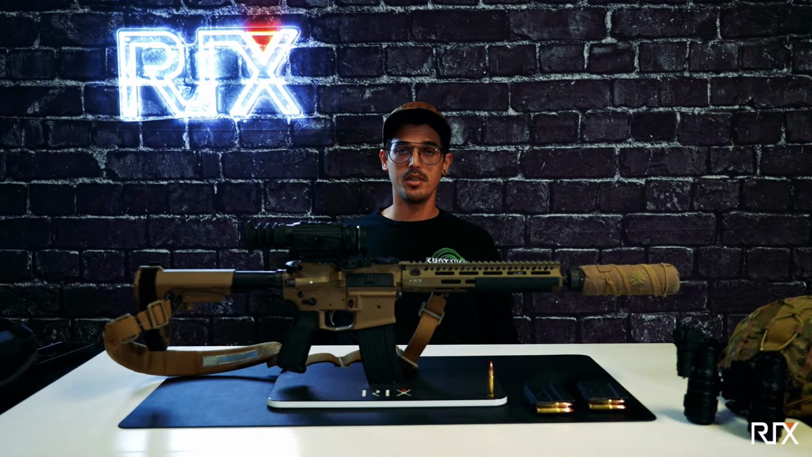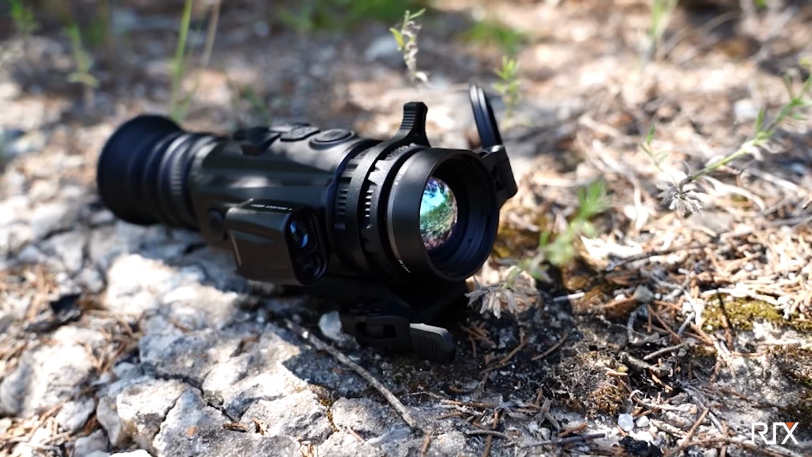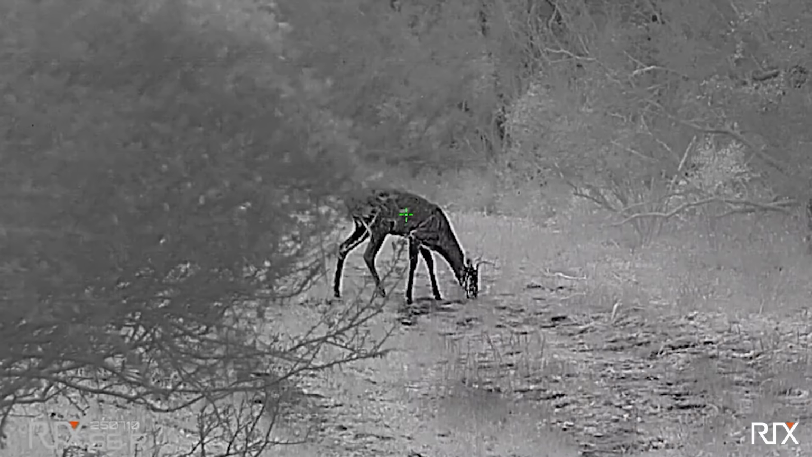This is a custom build BCM 762x39. On top we're using the Storm S6R. It's a brand new unit to Ricks. We've just released it this last year. Thermal's a really fun game to get into. You can use it everywhere except for in the car and through glass.